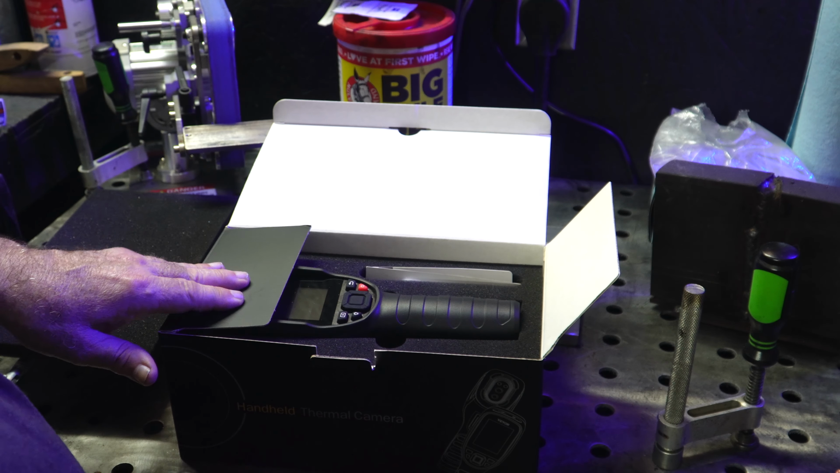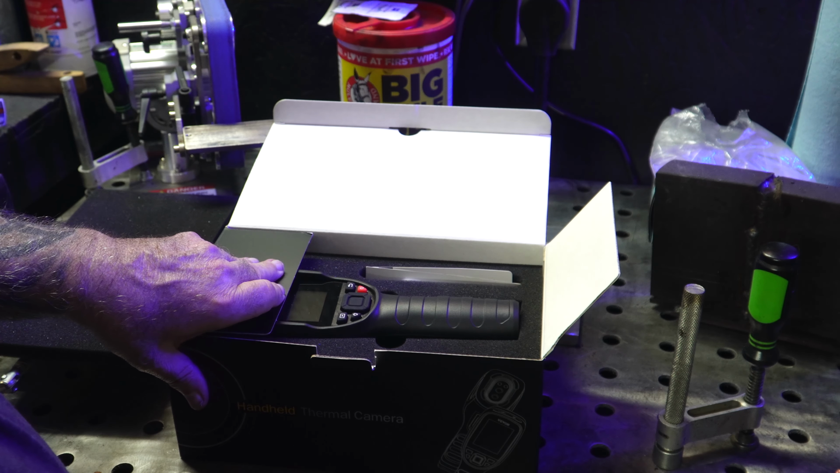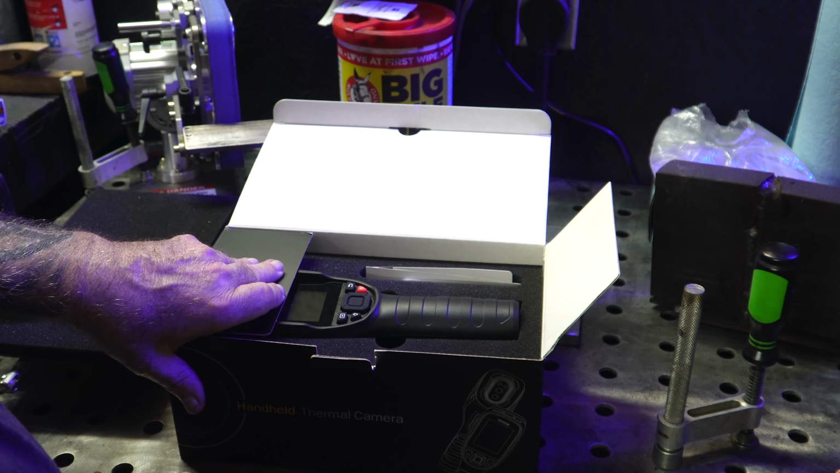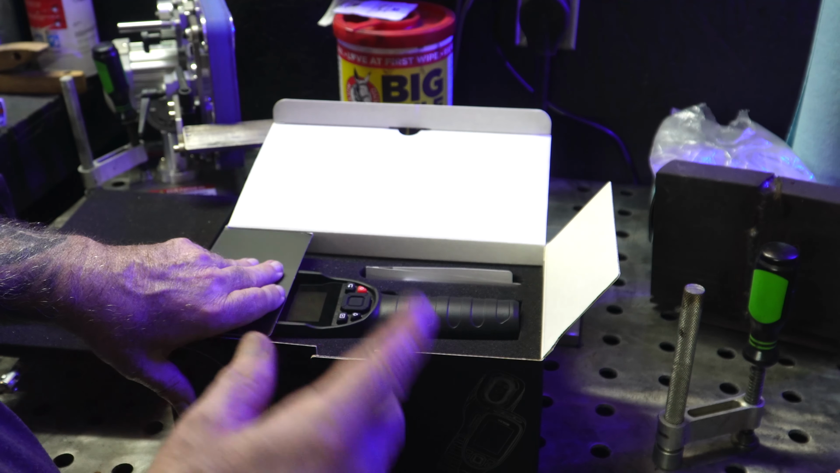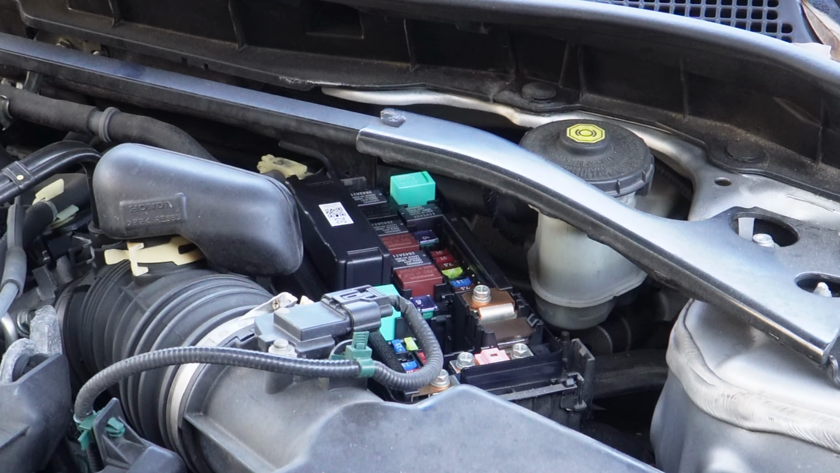Anyway, I'm going to use that car as a guinea pig, and we're going to go over a few things on an automobile. There's a lot more you can do with it, but I'm going to show you a few things on the automobile, then we're going to move into other things. All right, so there's a lot of uses for this tool, and the first thing that comes to my mind is automotive. You may have heard the term parasitic draw. That's when you wake up in the morning and your battery's dead.